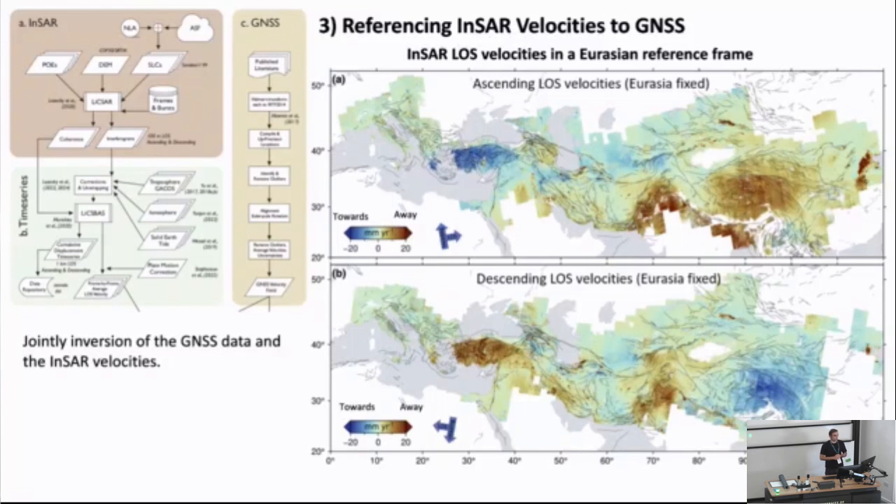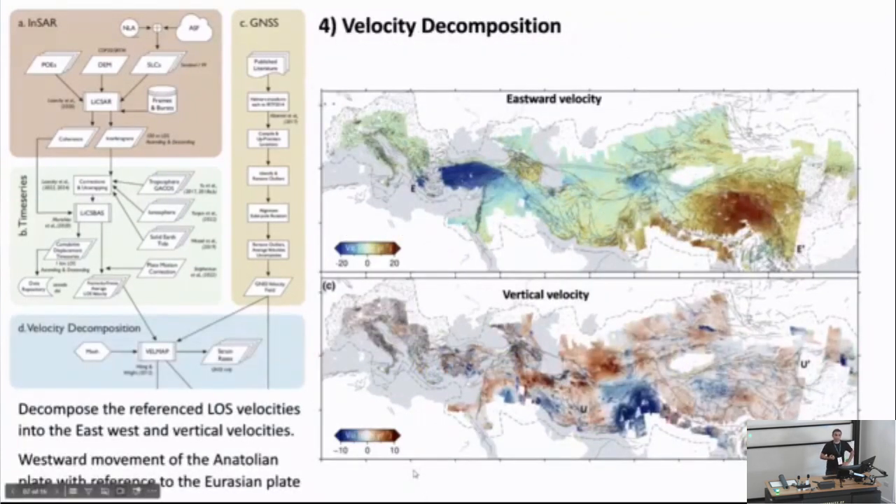But these velocities are in line of sight. They are not vertical or horizontal. By line of sight, I mean how the satellite is looking at the ground in ascending and descending orbits. So in the next step, we perform the velocity decomposition to decompose these referenced velocities into the east-west and also